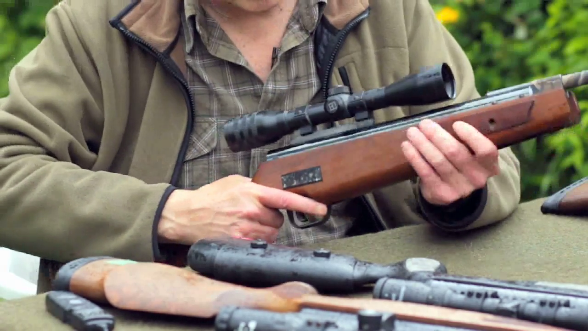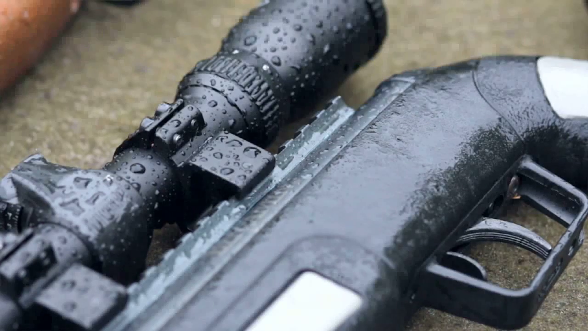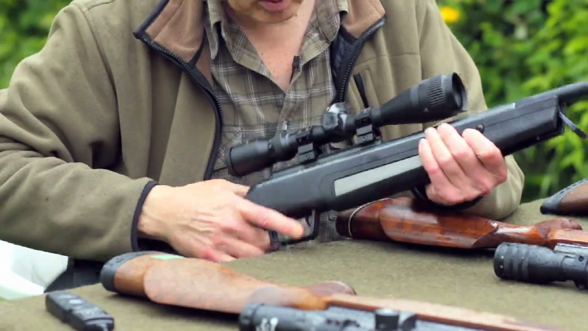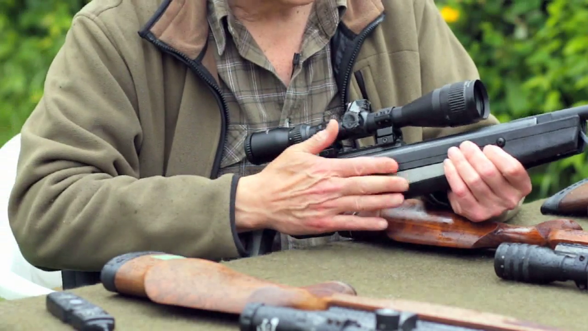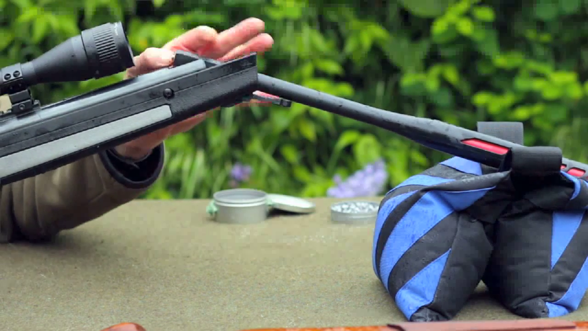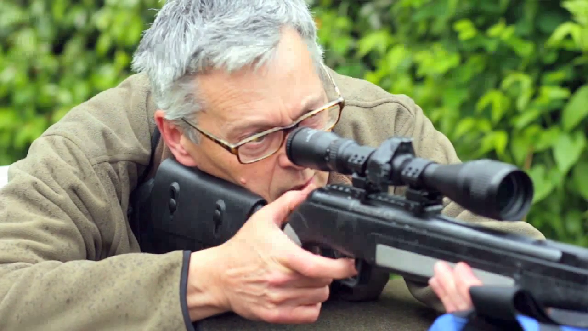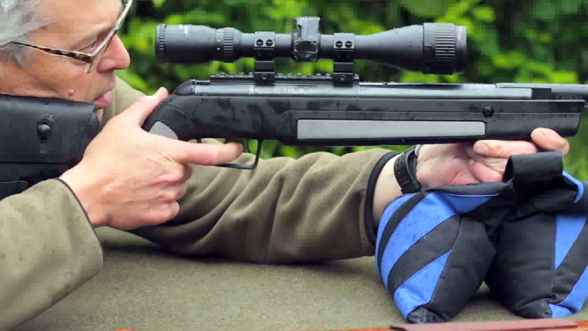Next we have an example of a gas ram. Now this is an old Theoben. Theoben started the trend for gas ram air rifles, and I've had this one for years. I've done a lot of hunting with it, very successful. Now this one here is a much more modern gas ram air gun. This is a Benjamin air gun from Crosman. Basically there's still a piston in here. When you cock the gun, it's pushing the piston back against the pressure of not a spring, but a gas strut. But again, the piston is sweeping air into the barrel and pushing the pellet out.